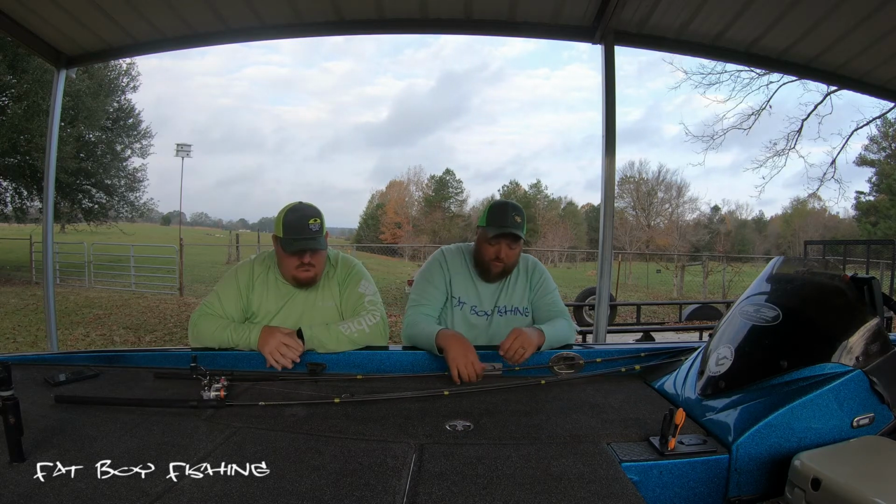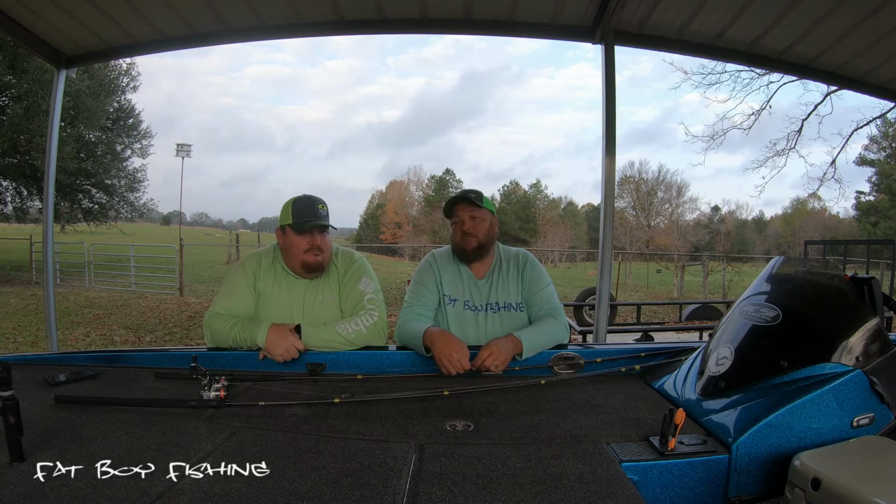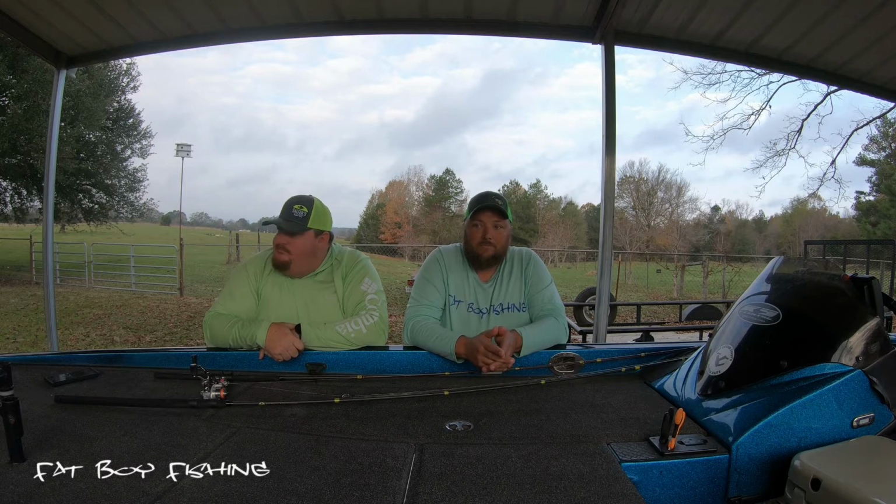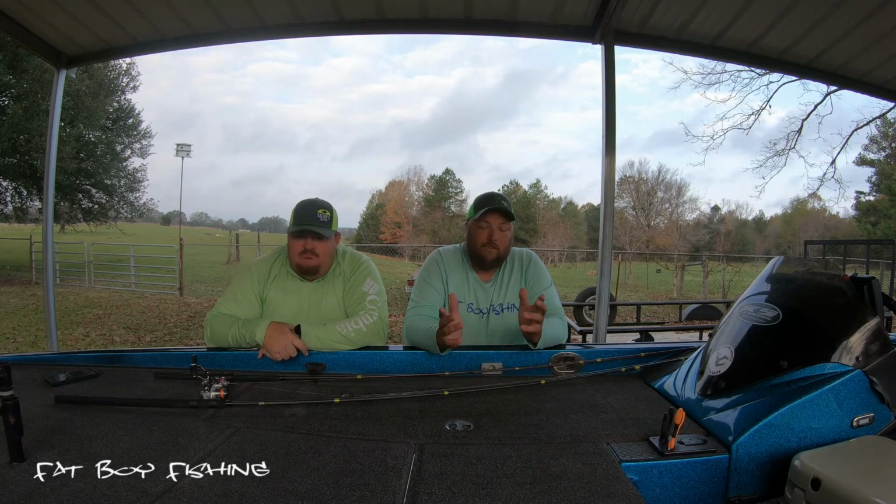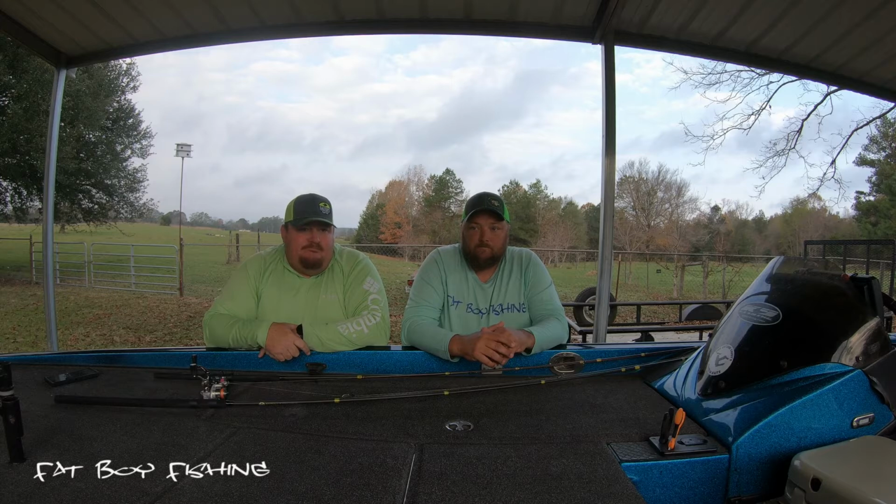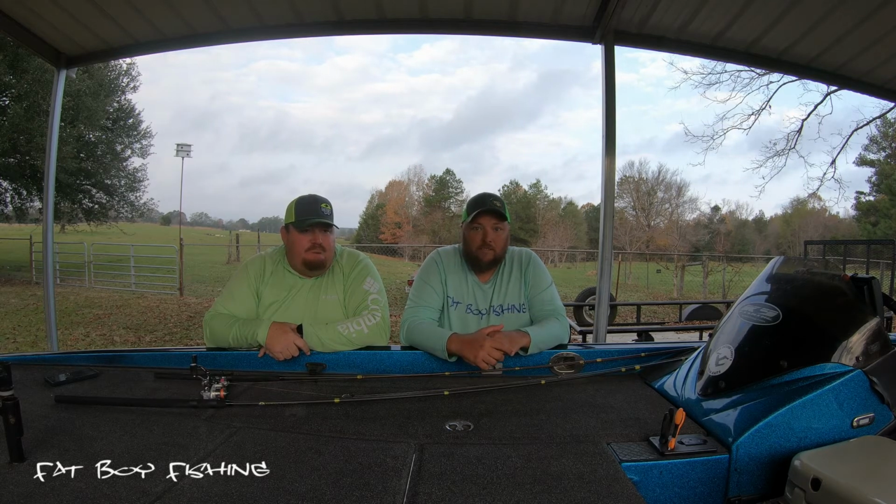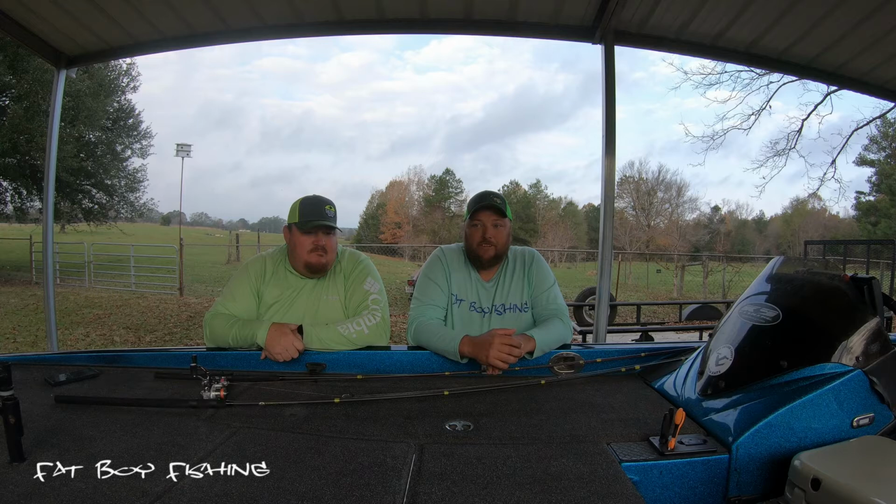And then we used jigs. We didn't hardly use any hand ties. We didn't use a hand tie at all, did we? No. No hand ties this time. We did use an electric chicken, a little electric chicken minnow. I don't even remember what brand it was, but it was a pretty good little bait. Derek caught the bigger fish with it.